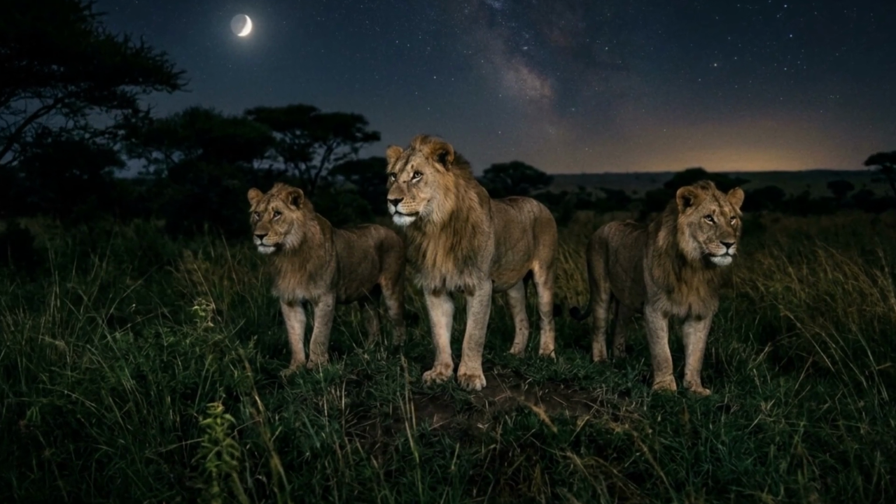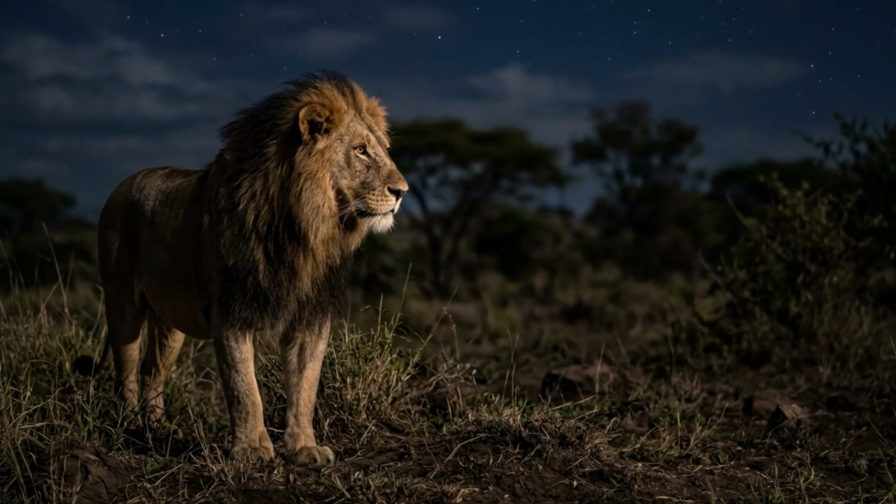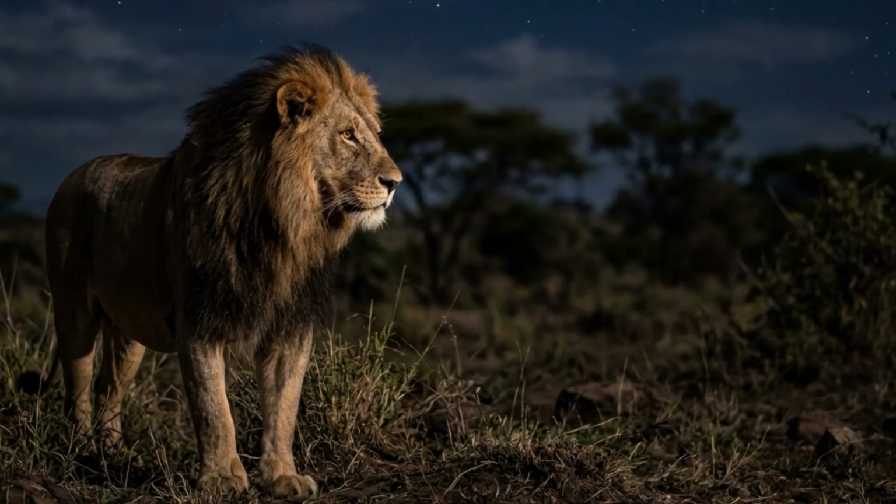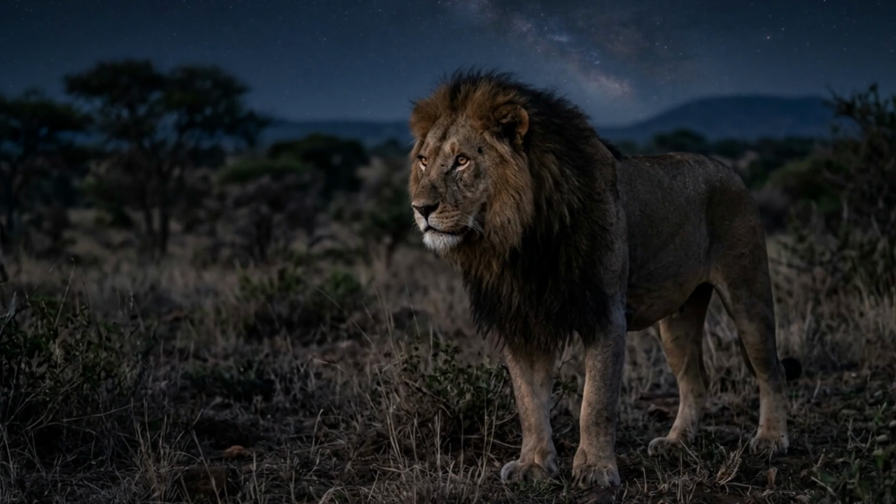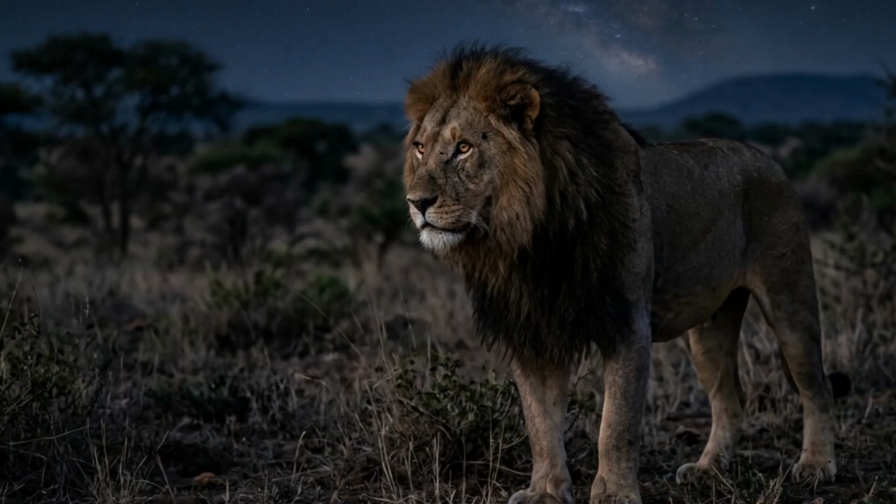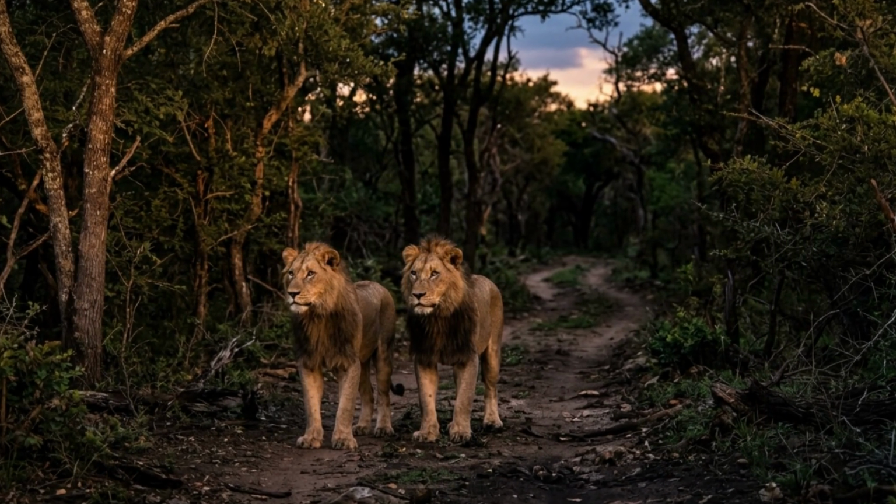Yeah, his existence was a biological contradiction from day one. Casper was born with a condition called leucism. To a tourist with a camera, he looks like this beautiful, majestic white lion. But ethologically speaking, this is a rare genetic anomaly resulting in an almost total lack of pigmentation. Which means he has no melanin. And that does 2 major things, right? First, he has 0 protection against the brutal African sun. Not at all. And second, he has absolutely no camouflage.